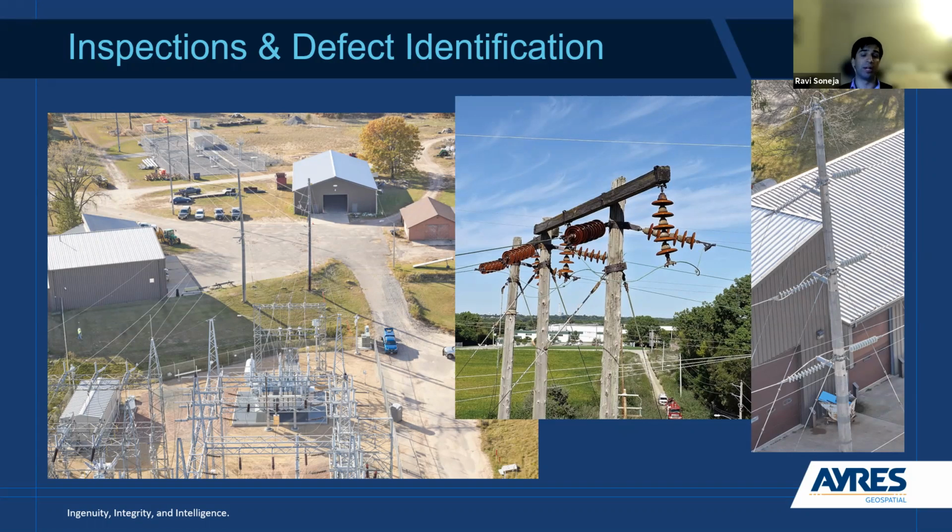But really, in my opinion, on this side of things, the future of visual inspections for transmission distribution assets really is going to rely heavily and utilize AI and machine learning to be able to identify and then flag defects on a much larger scale.